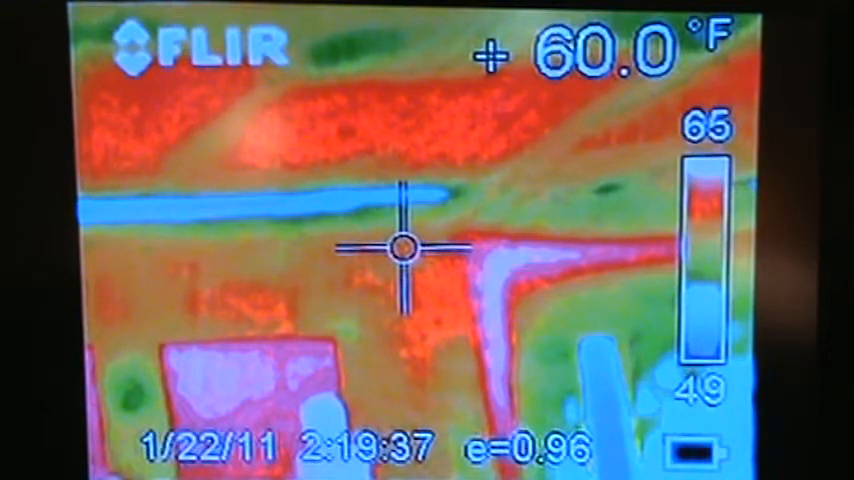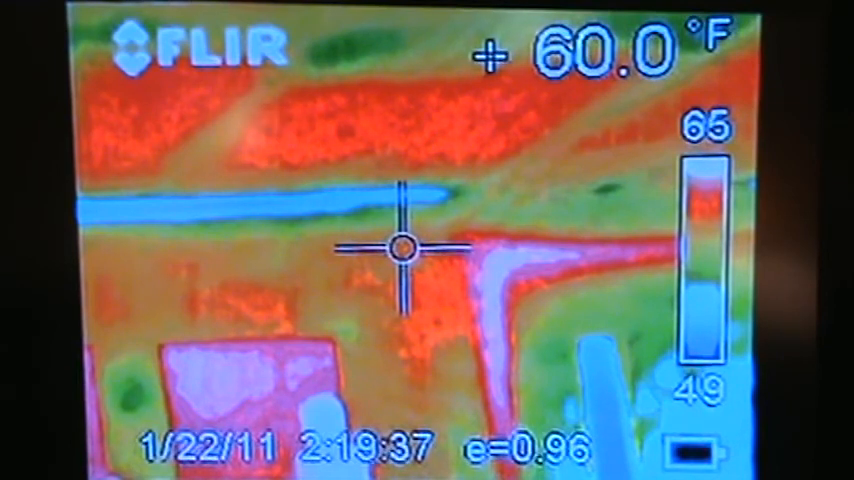And again, we did double check this with our DVR system, and there was nothing in the room at all at the time. Both investigators were at the entrance to the kitchen and dining room running the thermal camera when this was taken.